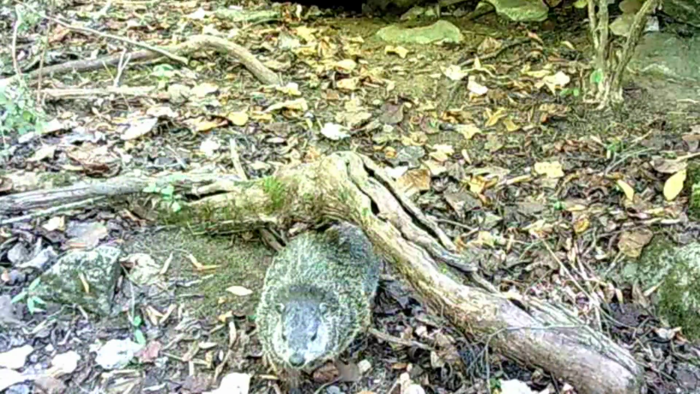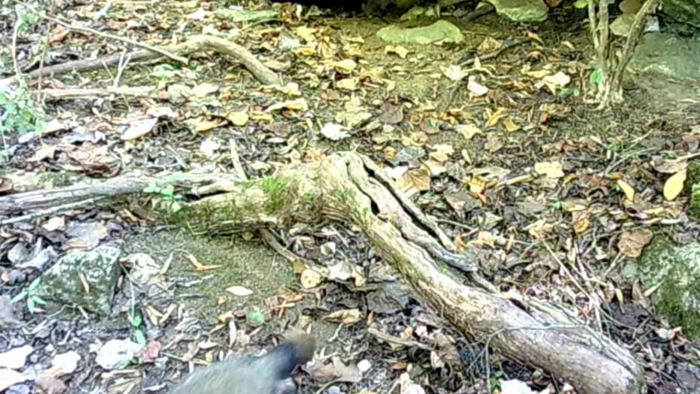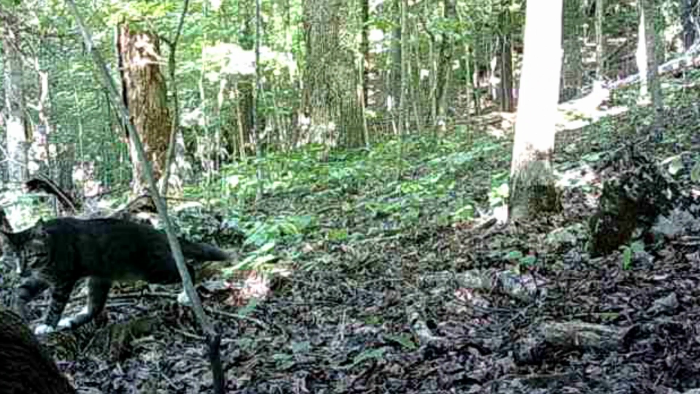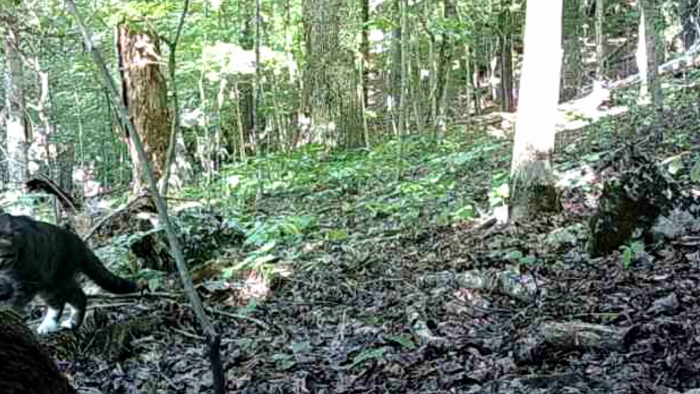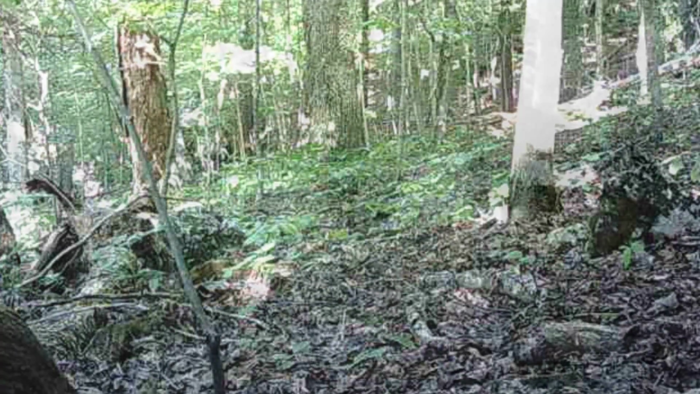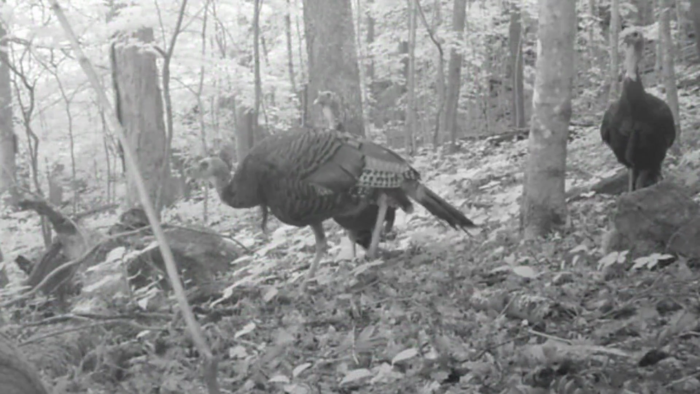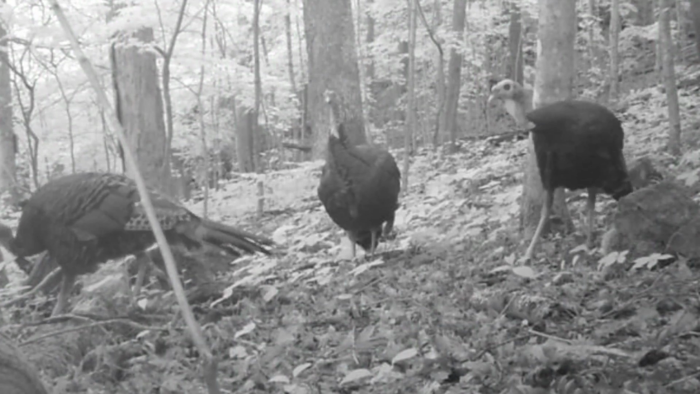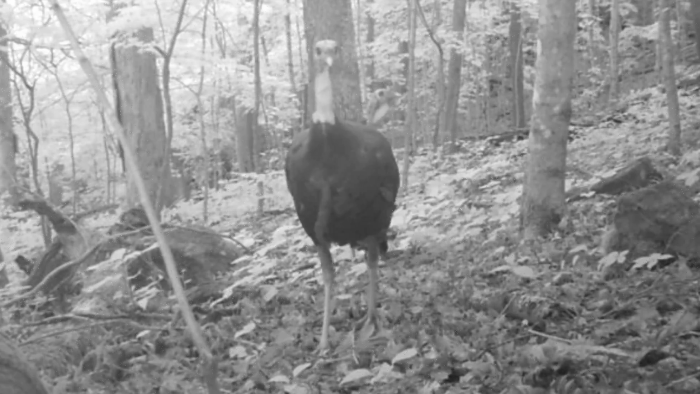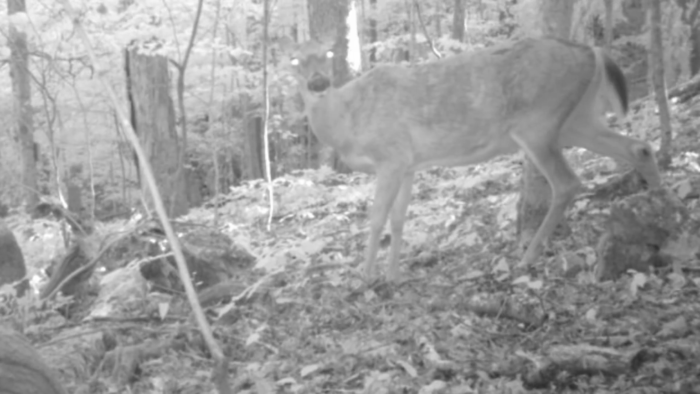Now back up here at the Rock Motel, all I filmed today was old Mr. Groundhog coming and going. And he's fattening up. And there's old Socks, looks like, up on the ridge. I'm surprised he's hanging in there. And the old turkey late in the evening, they love these acorns, that's for sure, just before they go to roost.